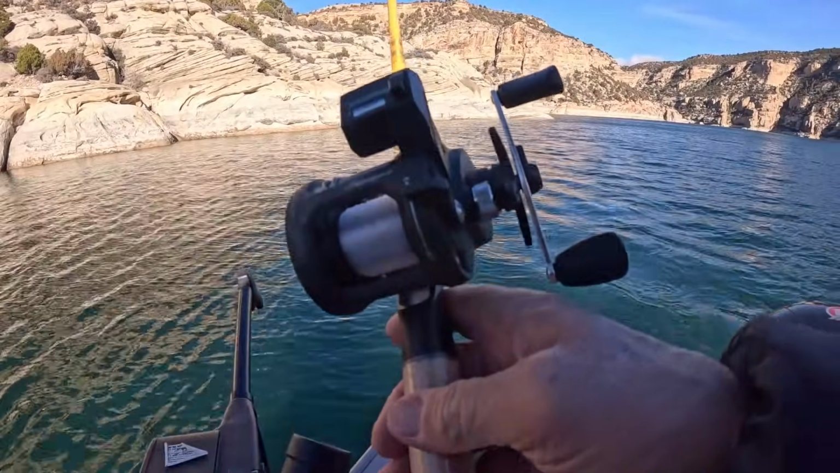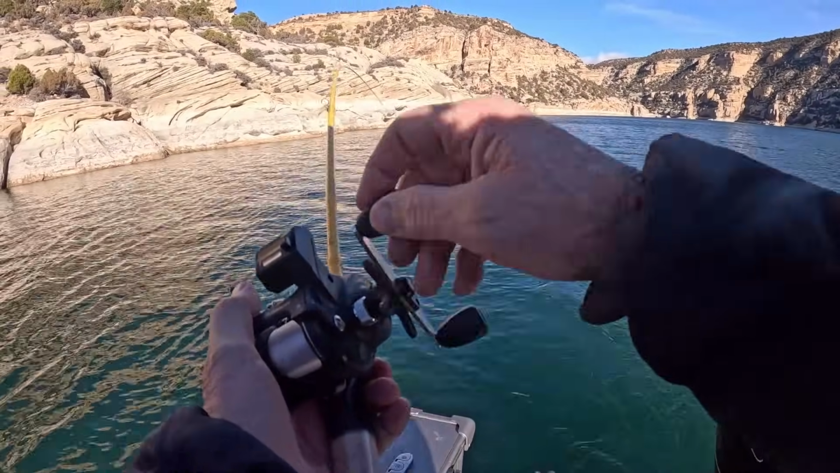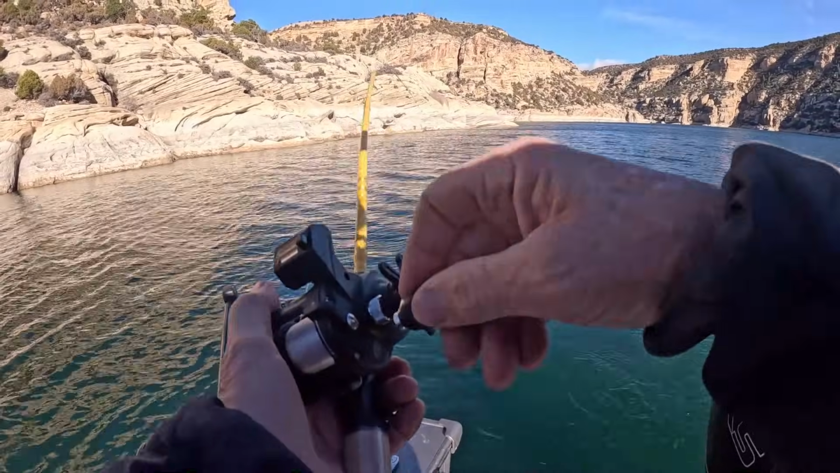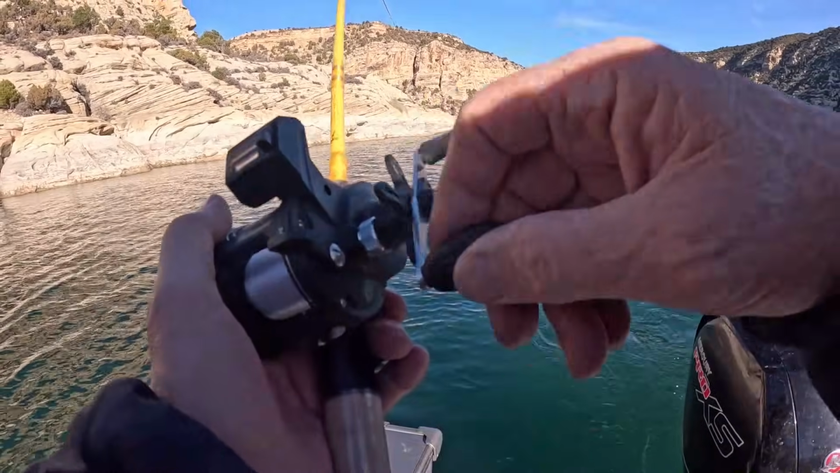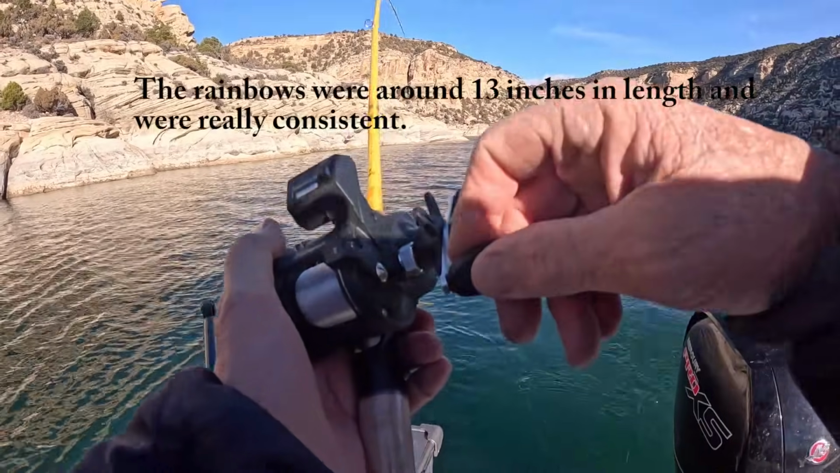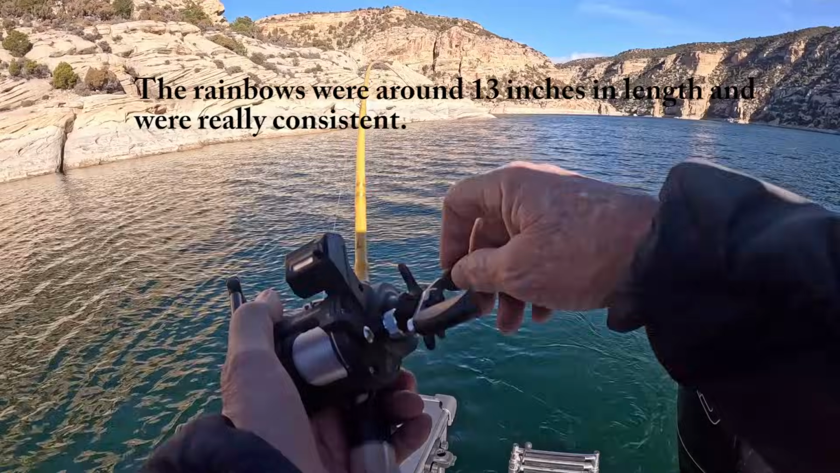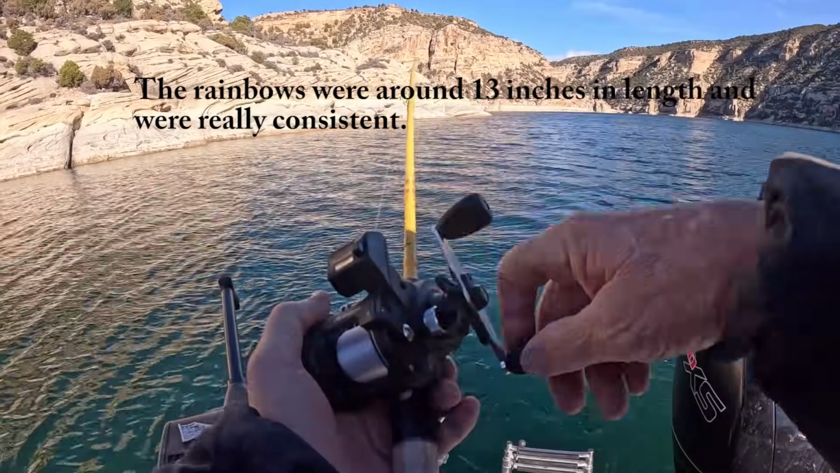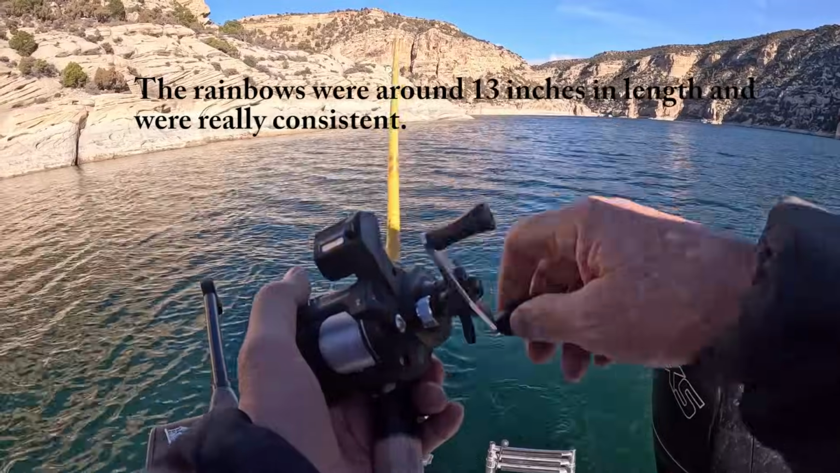Well, there's another one. They all seem to be just about the same size, even though their marks on the screen look a little bit larger. But happy to have whatever I've got, whatever is happening. It's just great to be out.